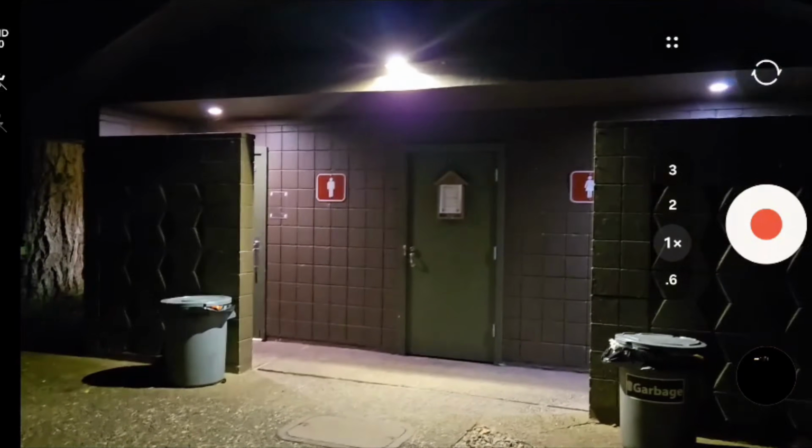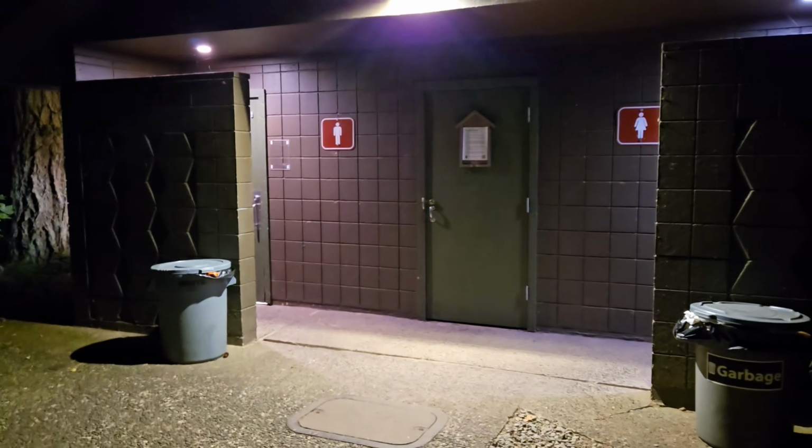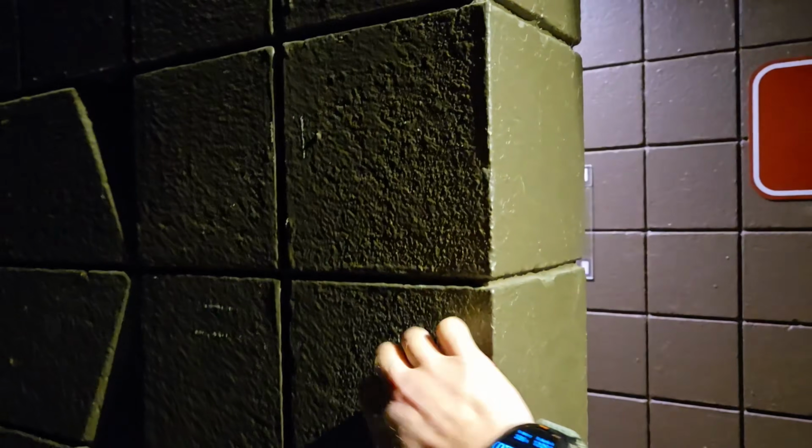There it is. So, as you can see, this is made of like cinder blocks or something. So it's quite warm. I think there's even heaters inside. So there you have it. That's kind of what it does.